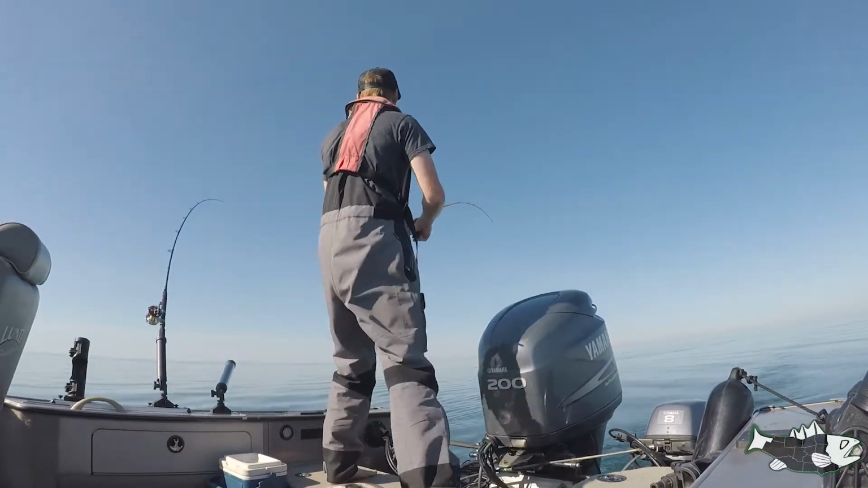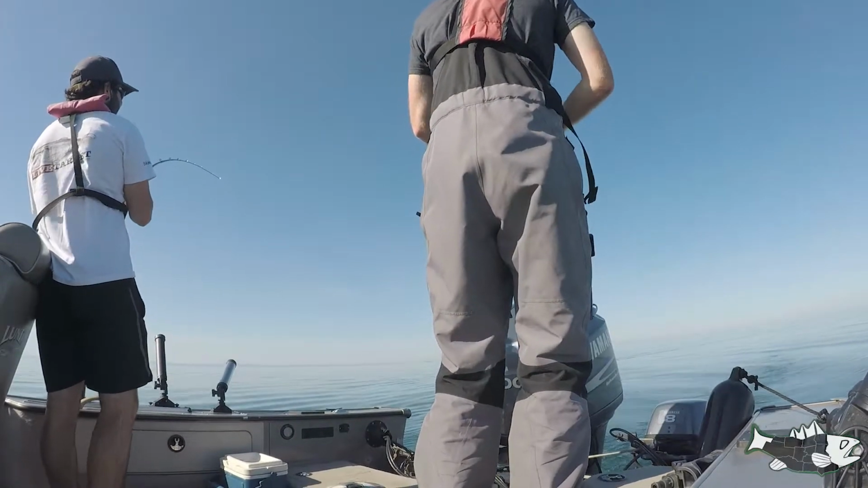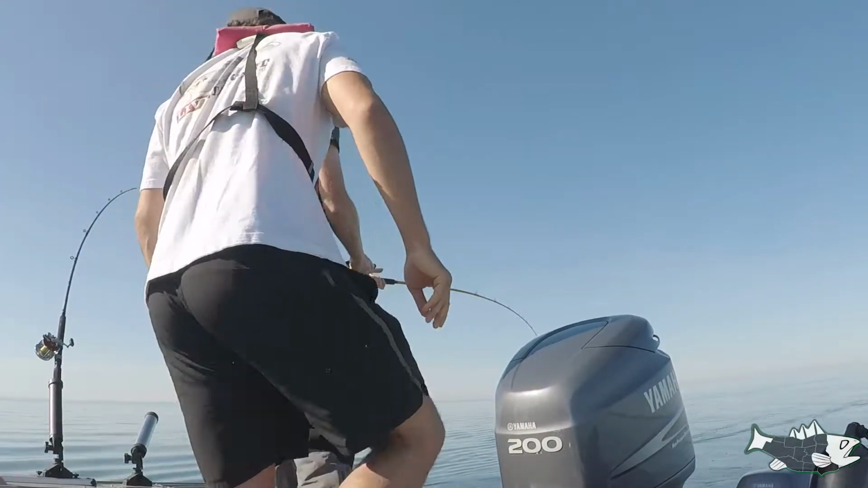Fish on the outside. Yep. I'm not confident that there's exactly a giant on there. There was a fish there.